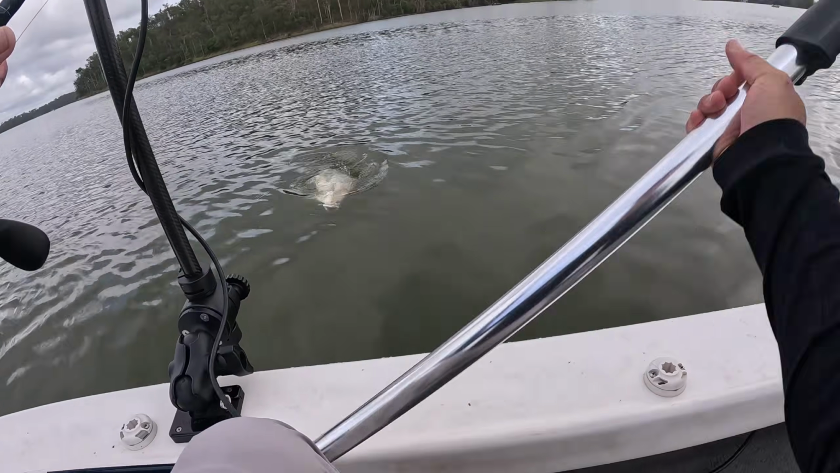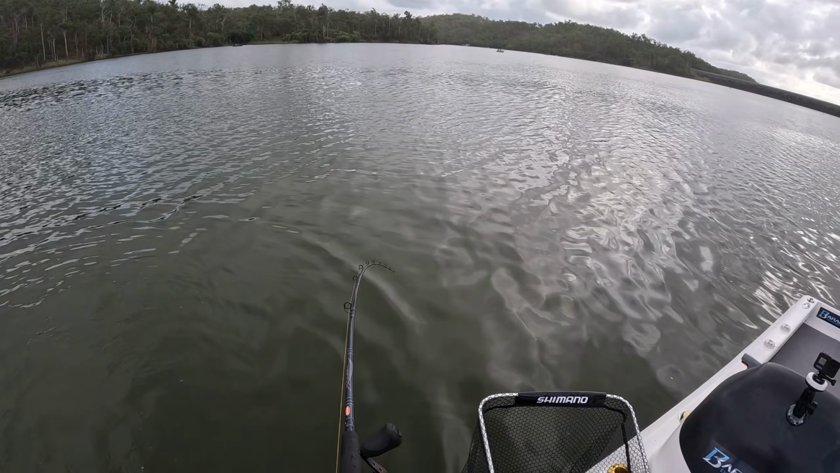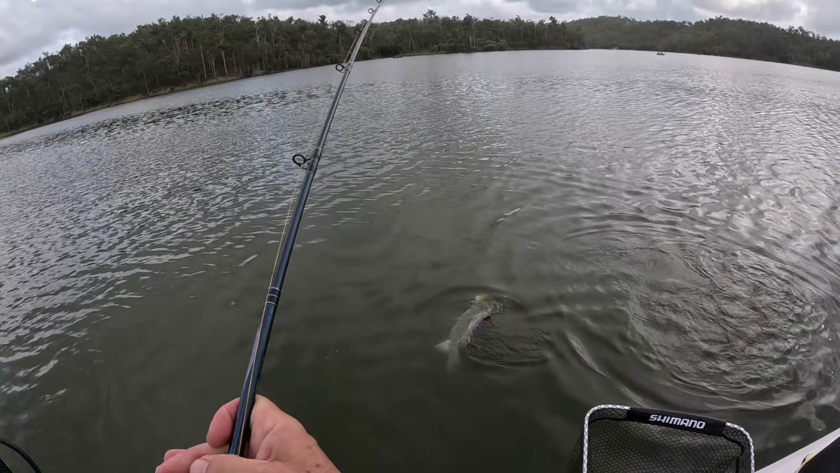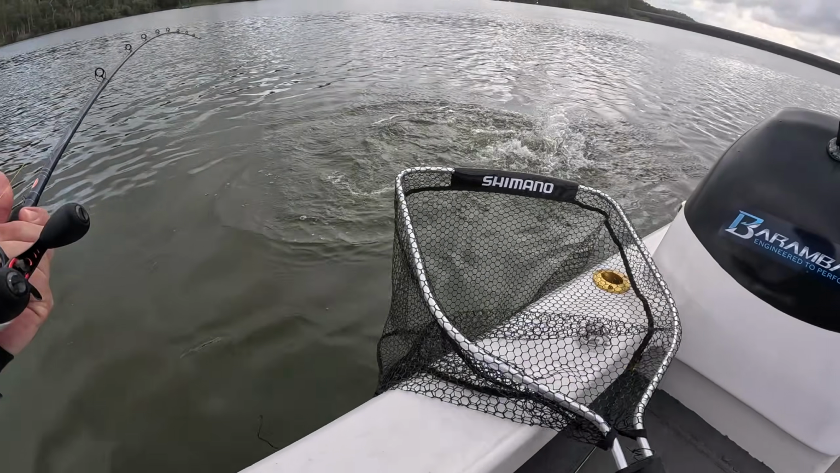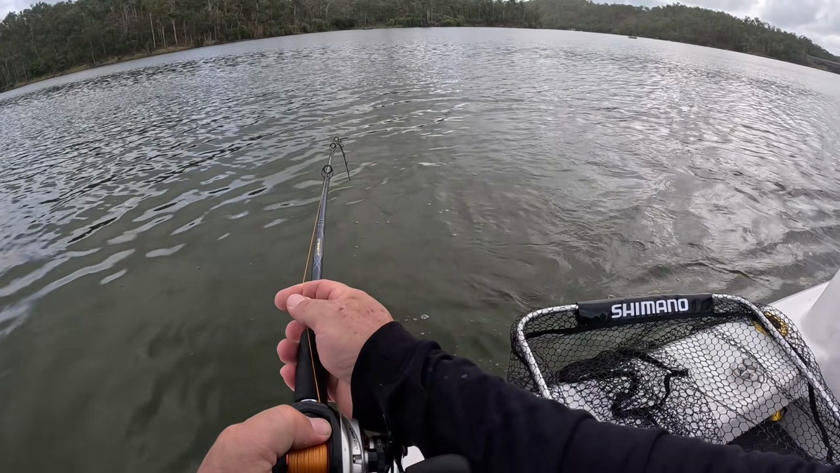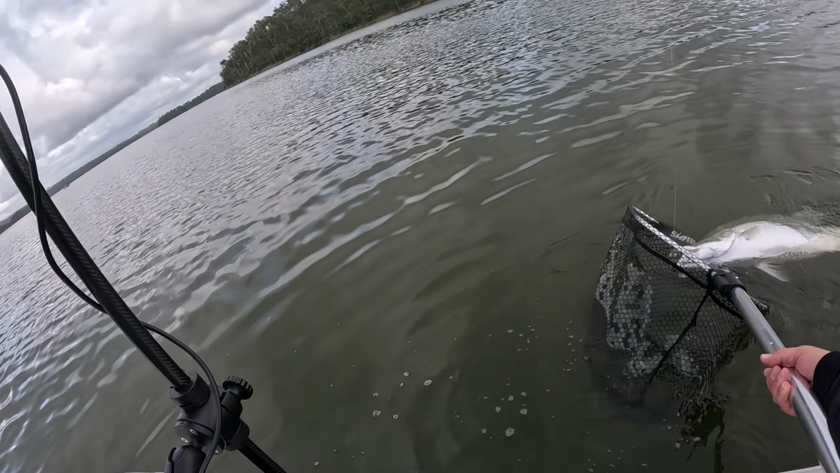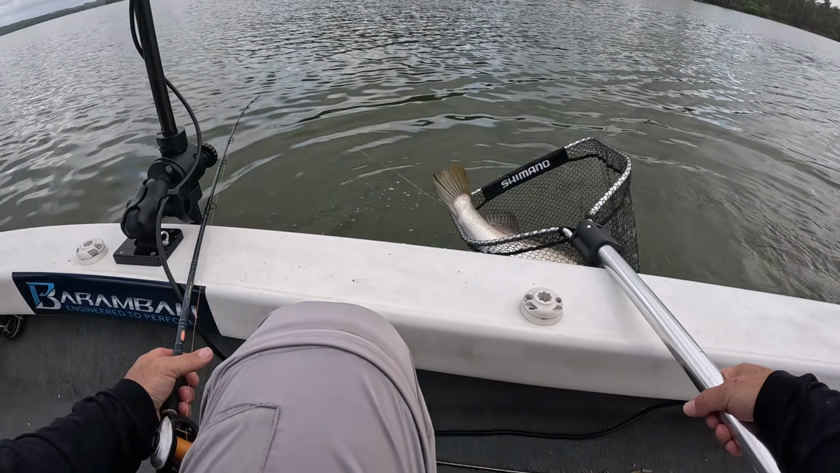It's a big fish. Wow. It's bigger than I thought. He wants to jump again. Ah, he's buggered. Wow. He wants to jump, he just hasn't got the energy. Whoa, yeah. Yes, he does. I'm free spooling there. He's got it down the gob. Wow, it's a big fish. There we go. Easy as that.